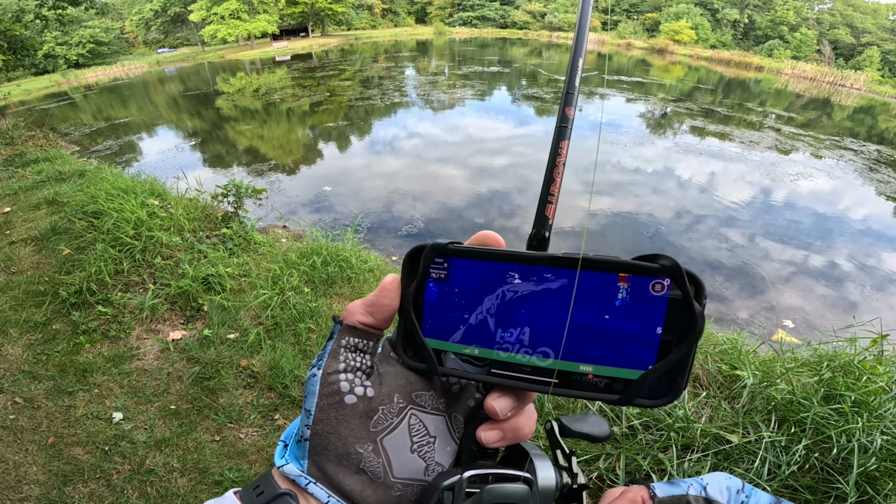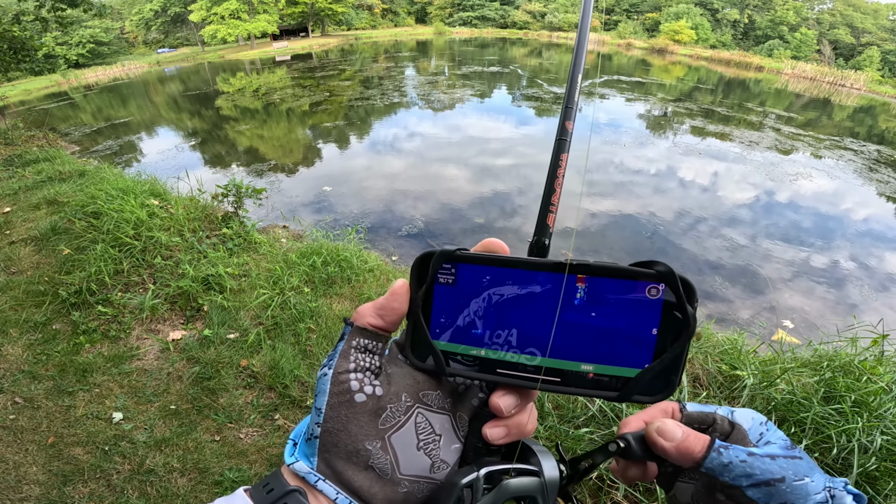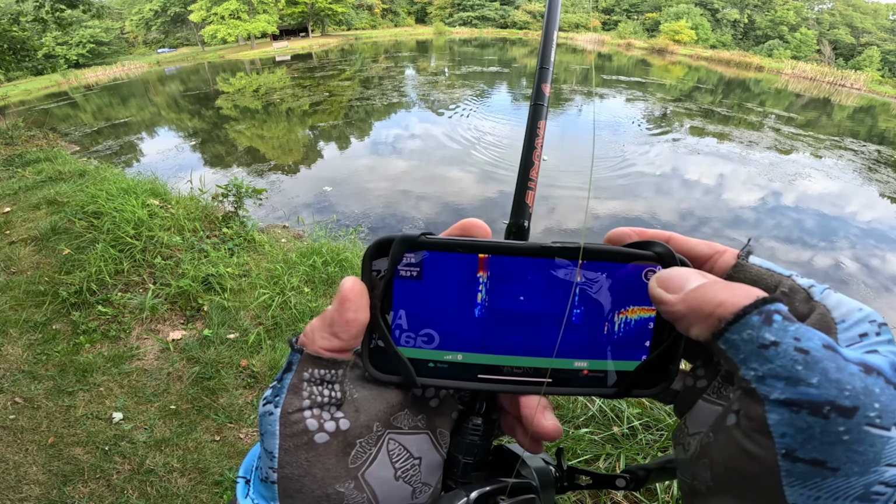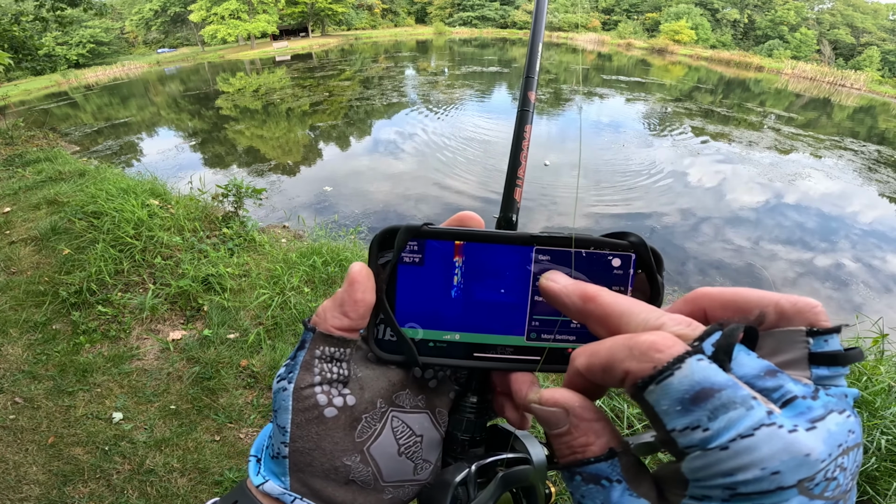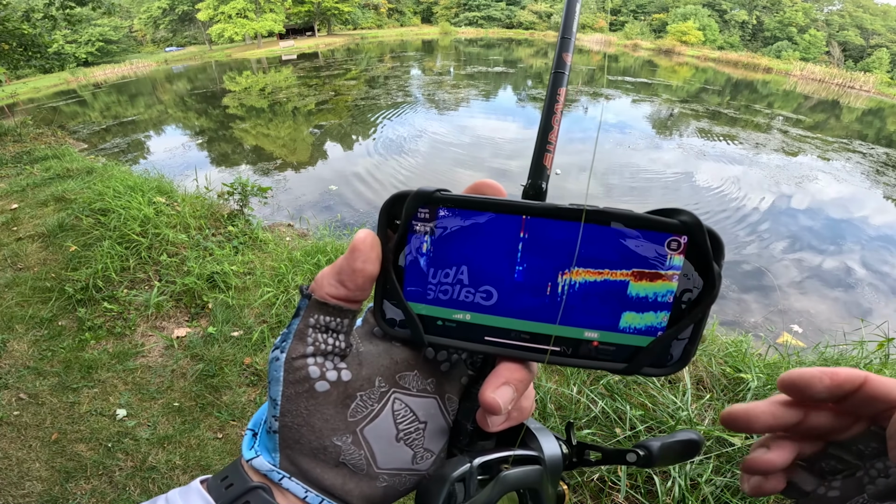Again, you don't need to be super slow. You're just going through and trying to pick up some fish in some depths of the pond. When you're doing this, I'm probably going to go with a little bit higher gain on that. Give me a little bit higher gain. So when you're doing it, again, mess around with the gain.